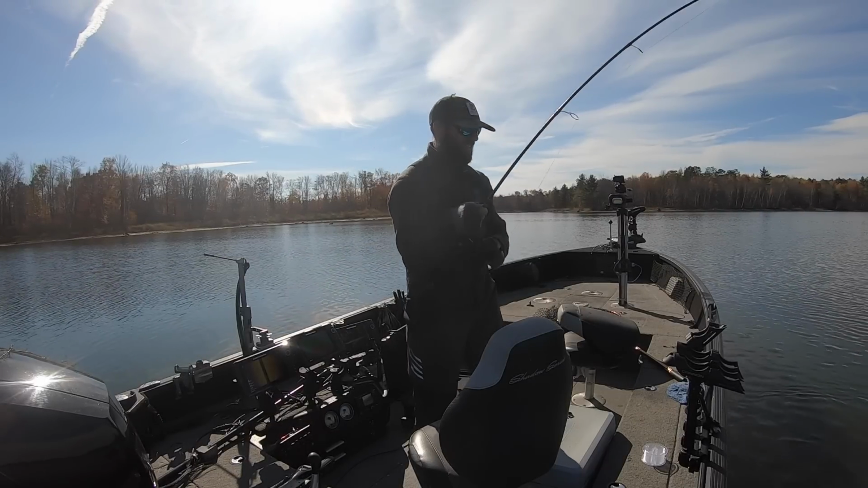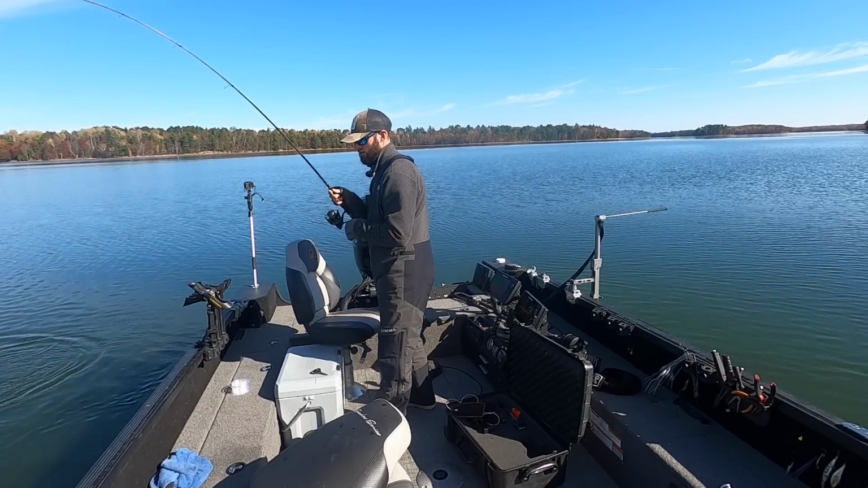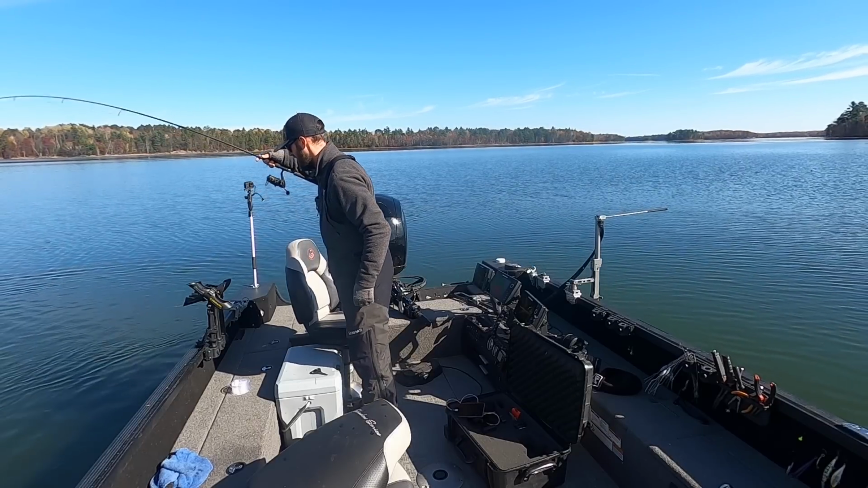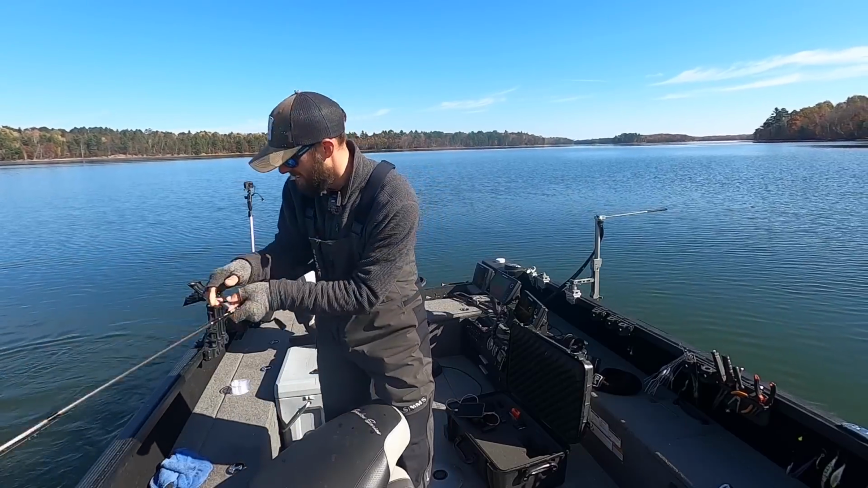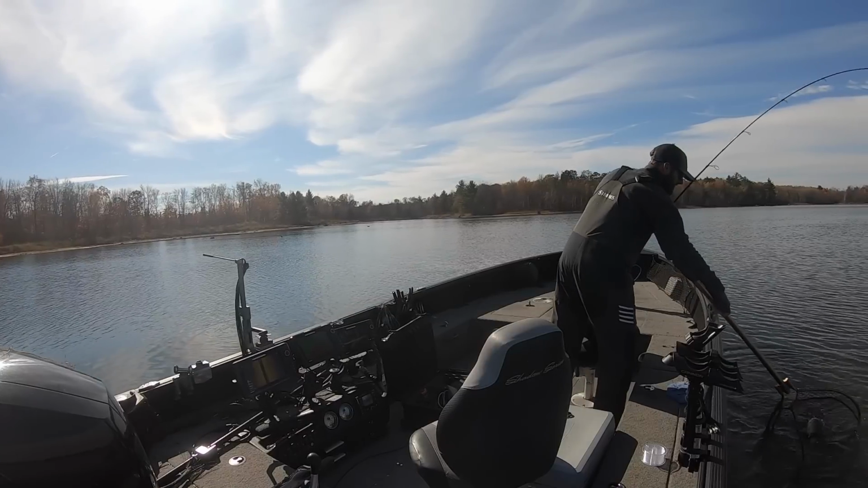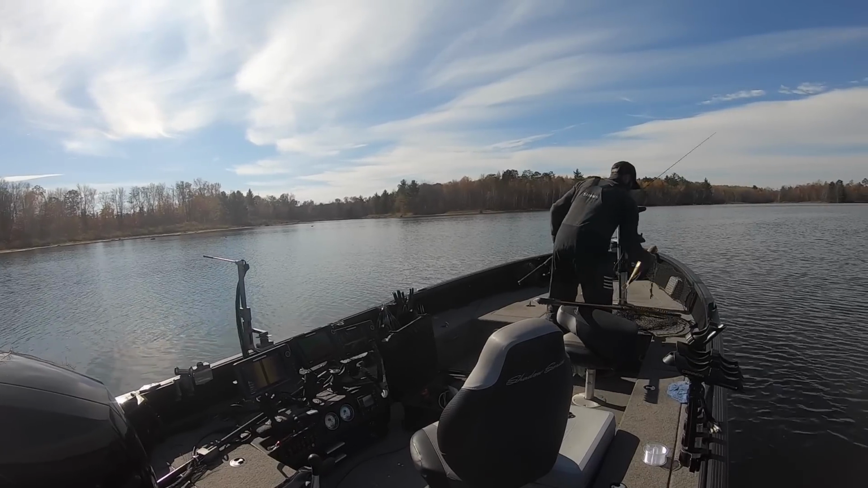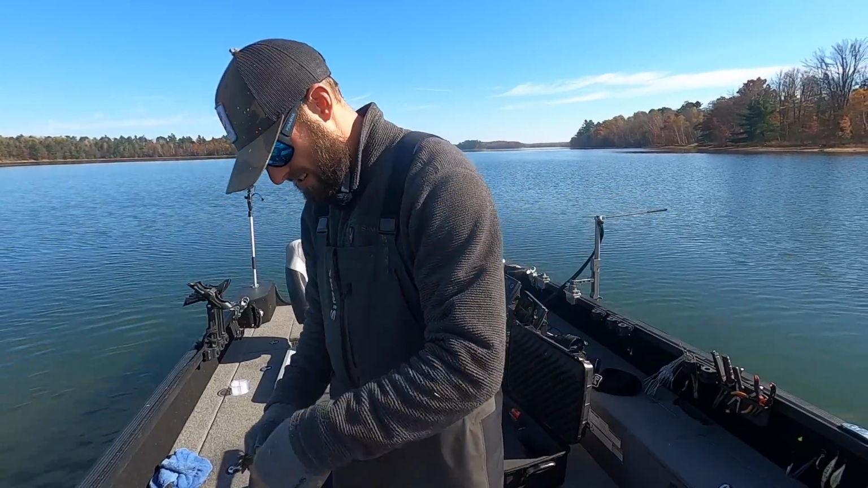Cannot believe that, dude. Cannot believe how shallow these fish are and how they are just screaming with the jig like that. I'm just about to check my phone, dude, and they are getting so tangled up in this thick milfoil. Another nice fish, dude. Wow. There's not really a whole lot else to say. What a productive hour and a half, hour 45 this has been. Once we got into the thick junk right there, they've been all over it.